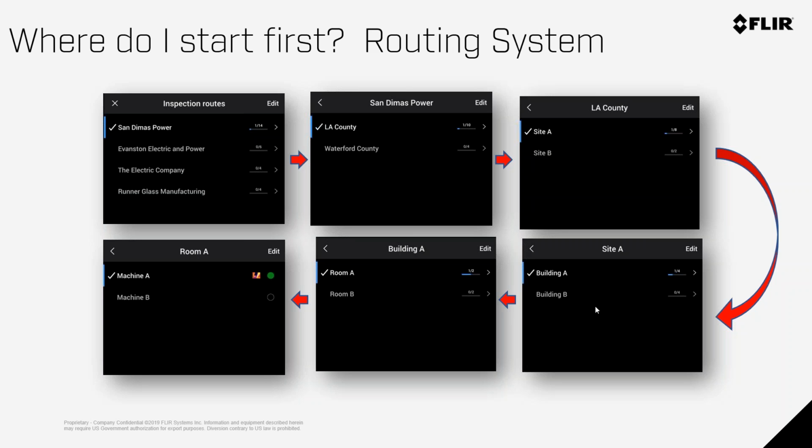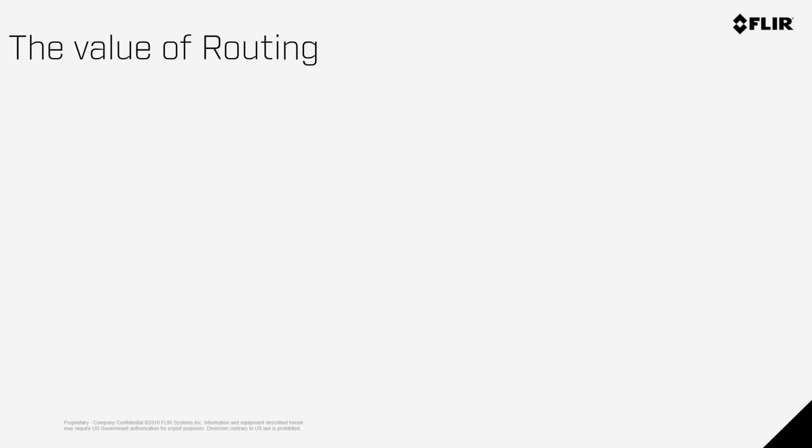So now routing exists in the cameras. It doesn't exist in a third-party software. It doesn't exist on your iPhone. It's now built into the camera where you can hand the camera to an operator and just say, follow what the camera tells you.